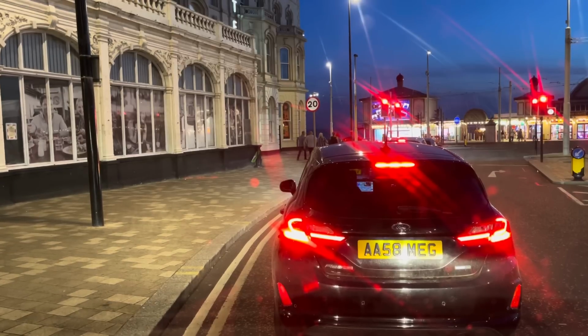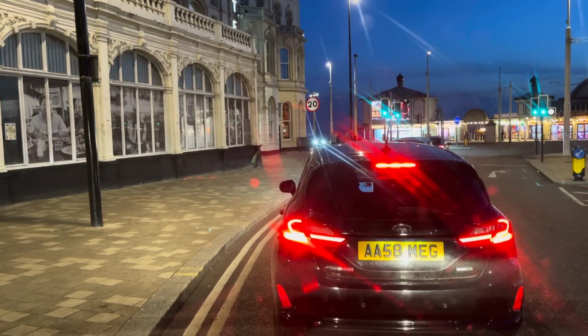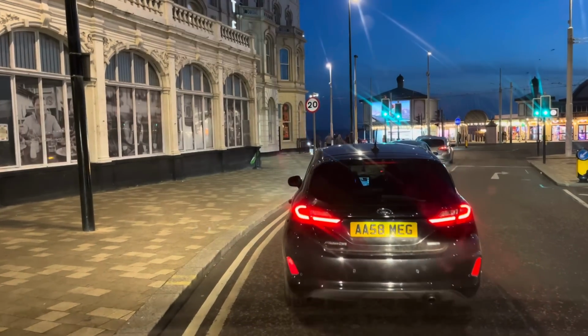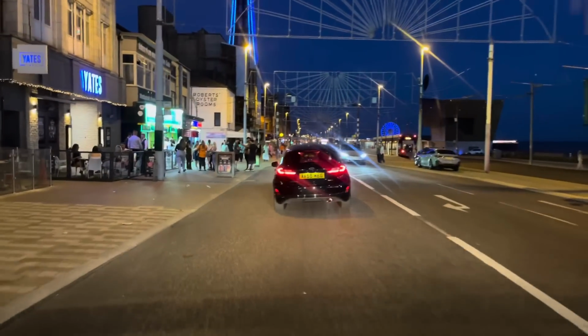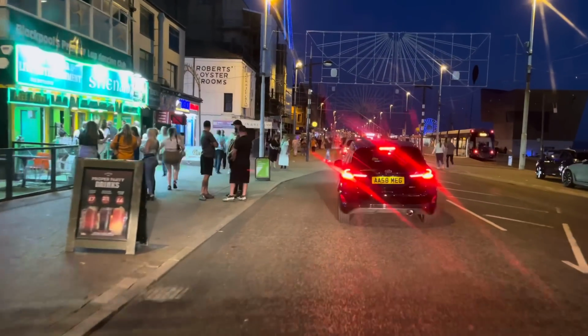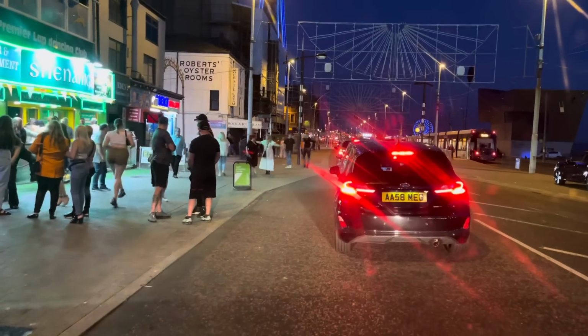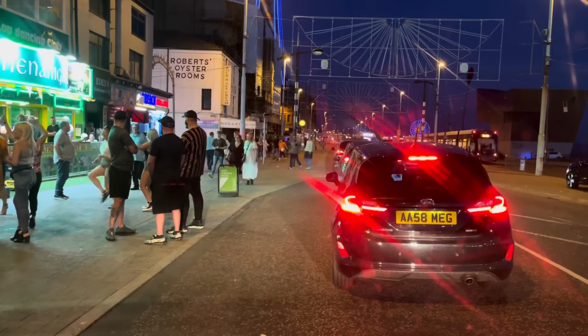I can hear music all over the place. I can hear music from the North Pier. I can hear music from the Counting House. It's a real mishmash of music, but it's a good night in Blackpool. Coming back down again now on the promenade. Shenanigans and Yates's on the left hand side. Seems fairly quiet at the moment. Some people getting into the Irish dancing spirit there.